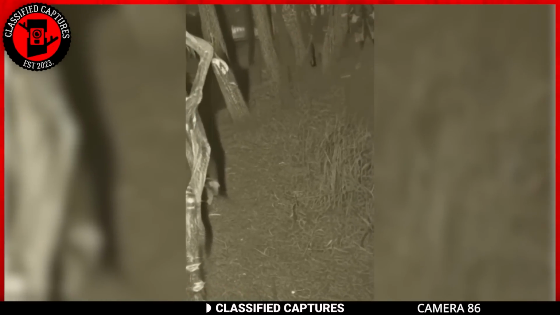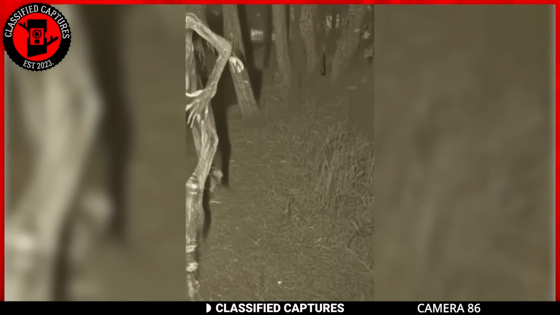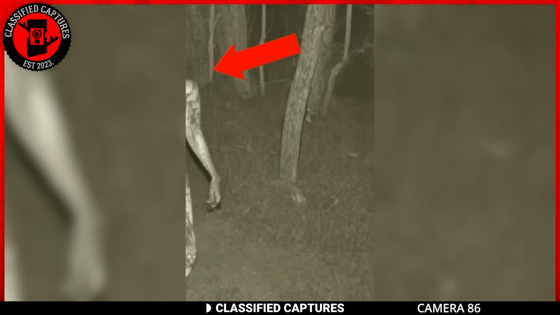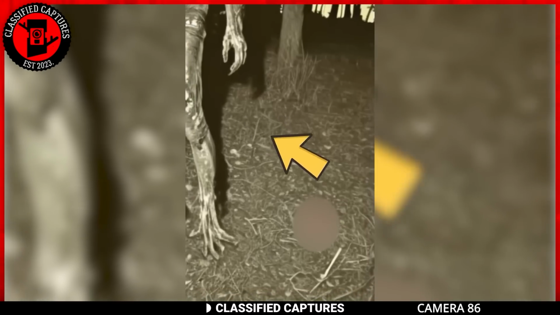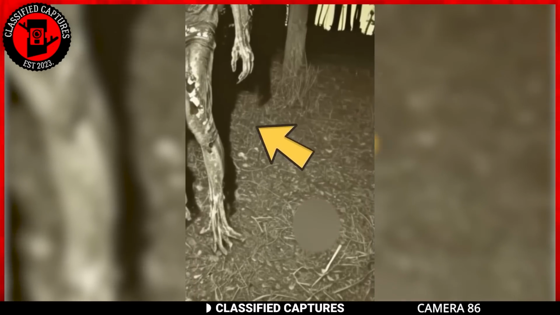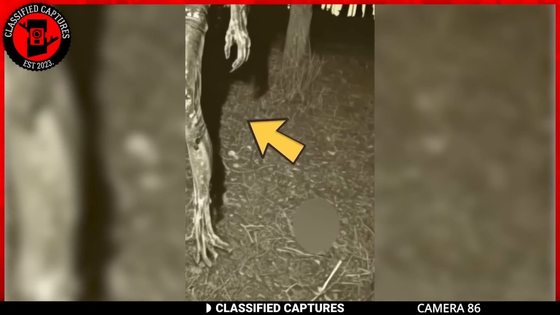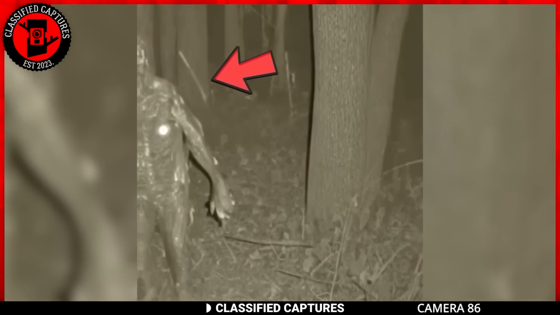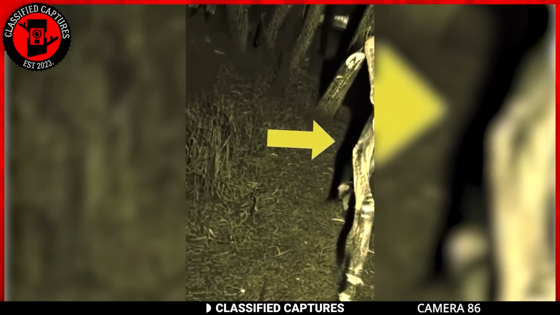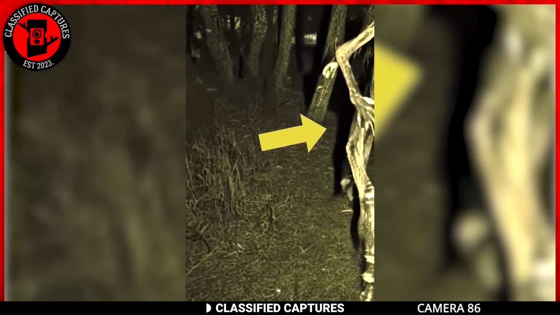This next tale takes us deep into the heart of the unknown. While camping in the woods, a man began to hear strange noises and decided to investigate. He set up trail cameras in the area, hoping to capture whatever was making the noise. When he retrieved the Trailcam device, he was shocked at what he saw. There, roaming in the woods, was this strange creature.